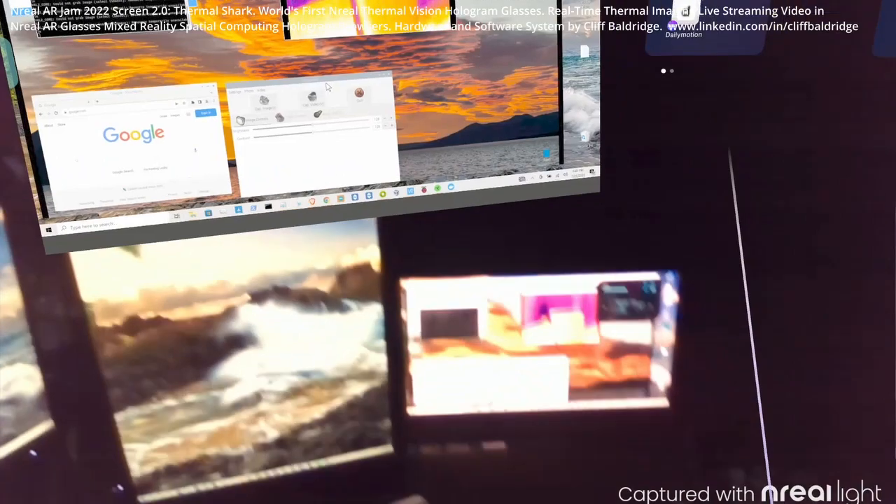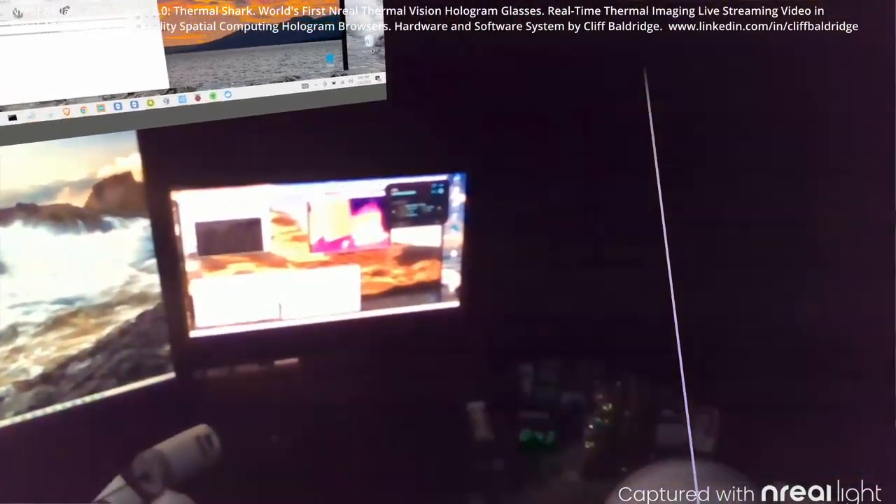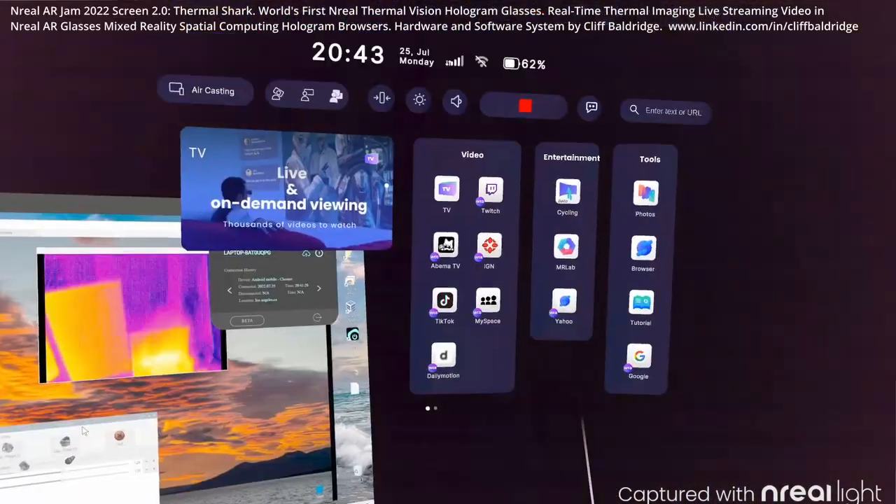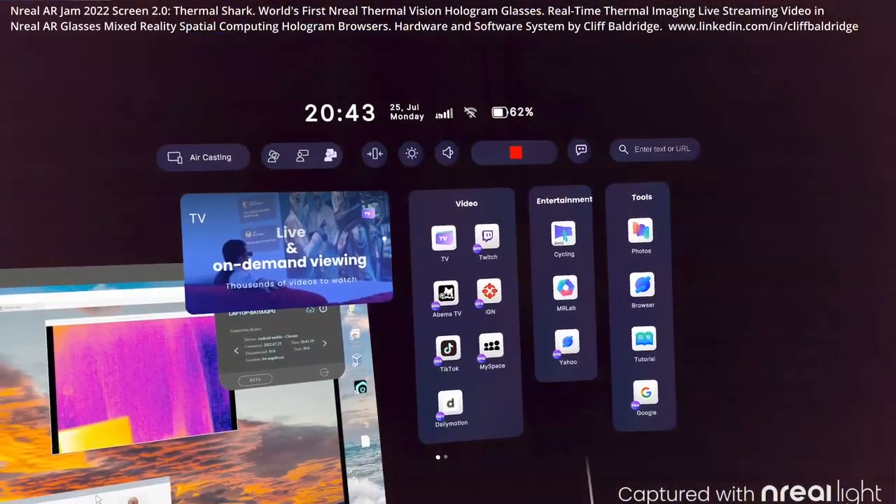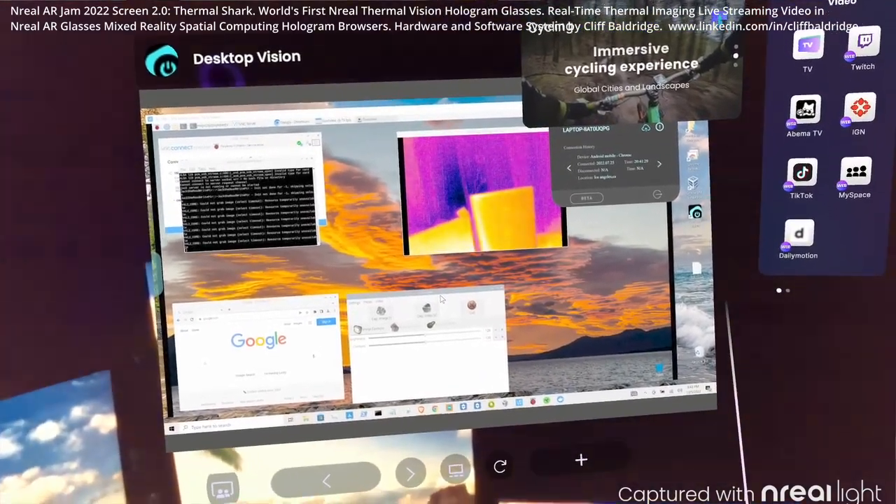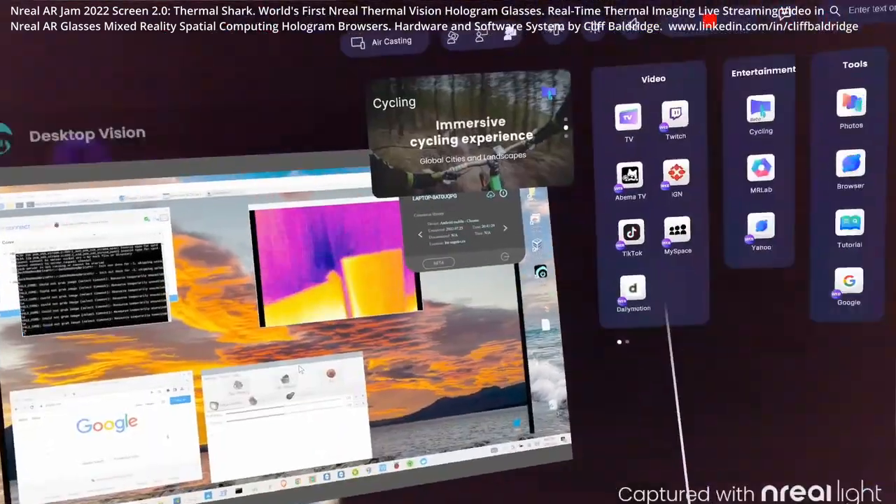And it's the desktop of the Windows browser here, and I'm actually looking live through the Flir Thermal camera, and then there is the Nebula interface, the Nreal interface. So that's the whole integration. It's incredible. I have thermal vision.